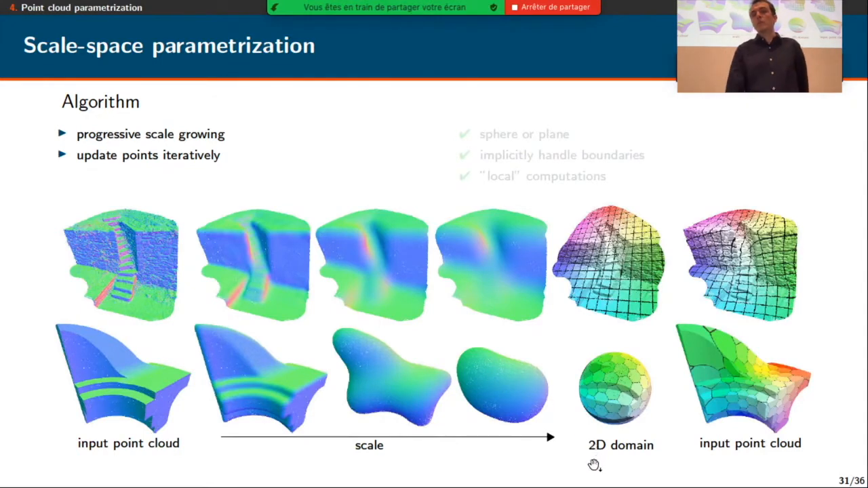So thanks to the algebraic sphere fitting used by the APSS, we can converge toward either a sphere, as in the bottom, or a plane. And this convergence on a 2D domain gives us naturally a parametrization of the input point cloud. So with our approach, we are able to automatically handle spherical and planar parametrizations without setting any specific parameter.